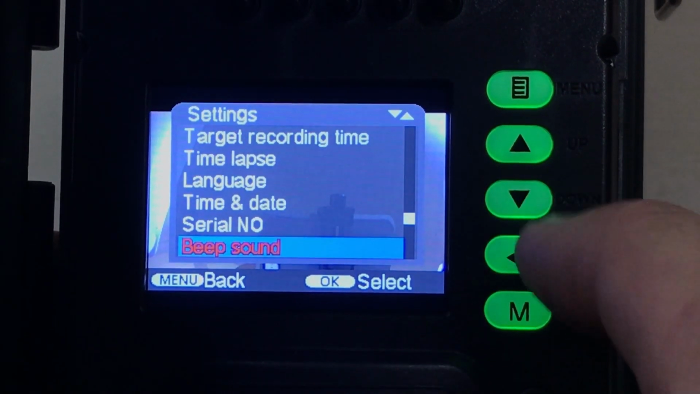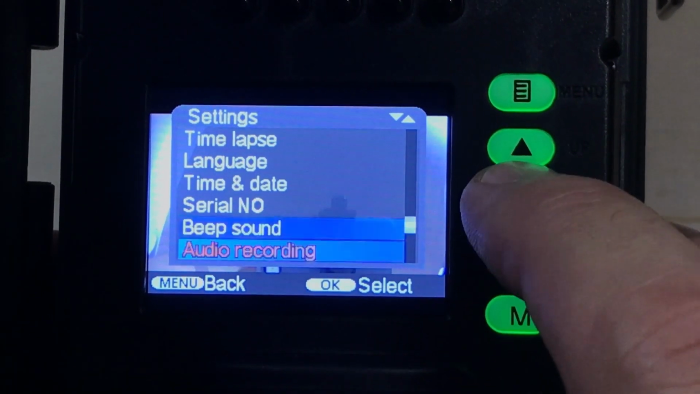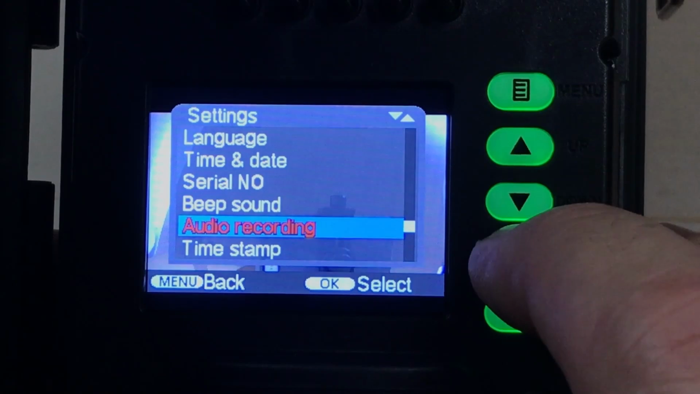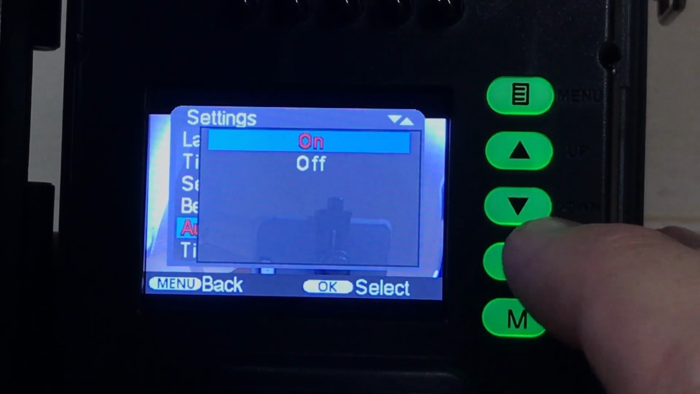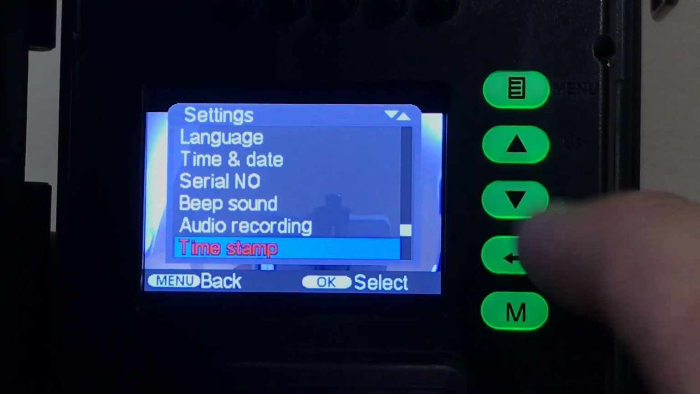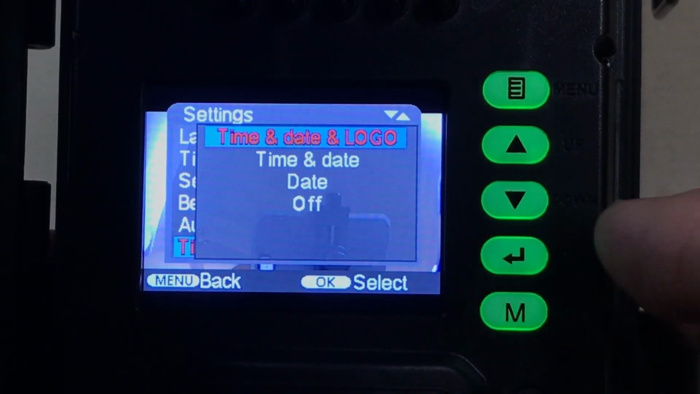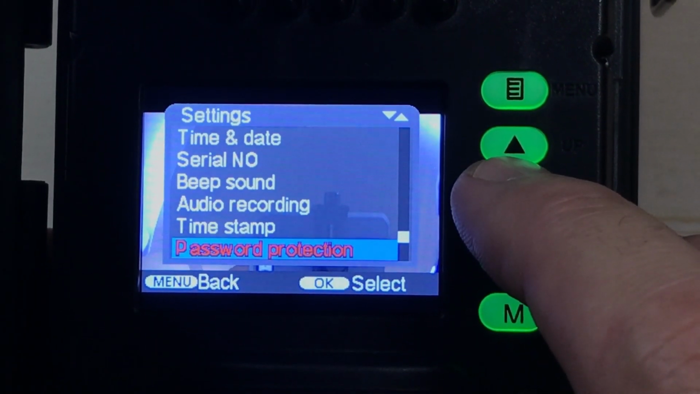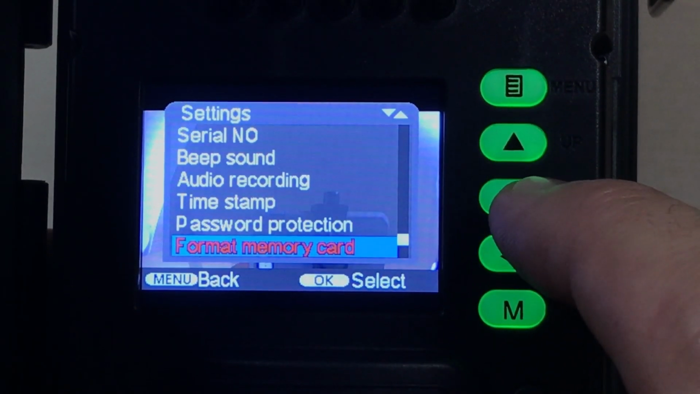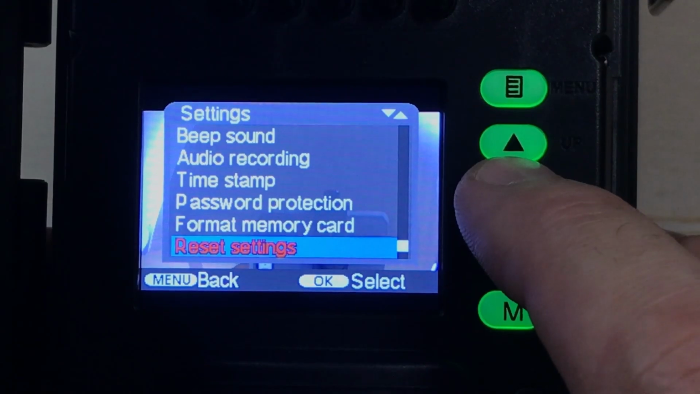Give you the serial number, this beeping sound when we're pressing these buttons. If you want to turn that off, you can turn it off so it's quieter. Audio recording, when you're doing video recording, do you want it to capture the audio? Yes or no? Or on or off? What kind of timestamp do you want on your video and image files? You can do time, date, logo, time, date, or just date, or you can turn it off completely. And then you can put a password on it if you're wanting to do password protection. And again, you could format your memory card or reset all of it to the factory default.